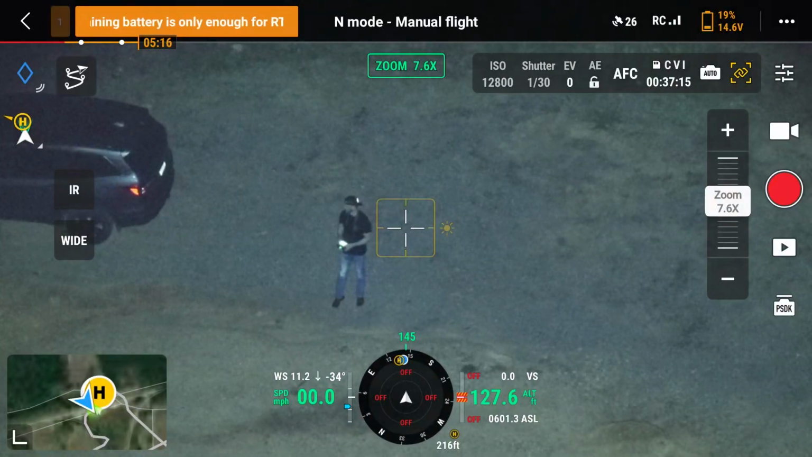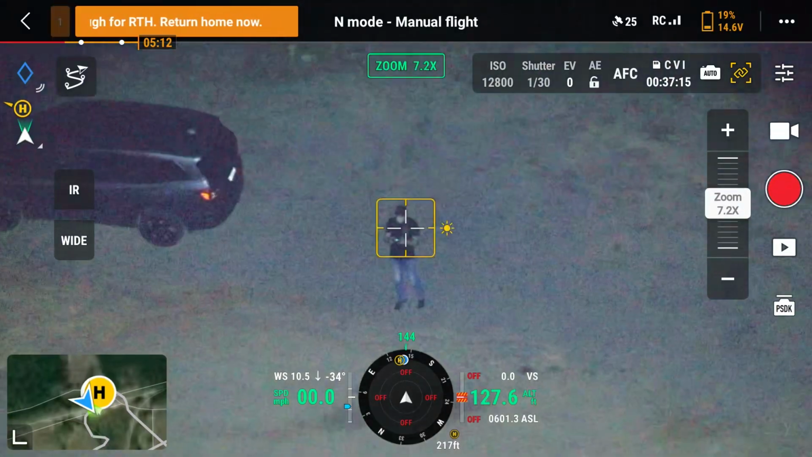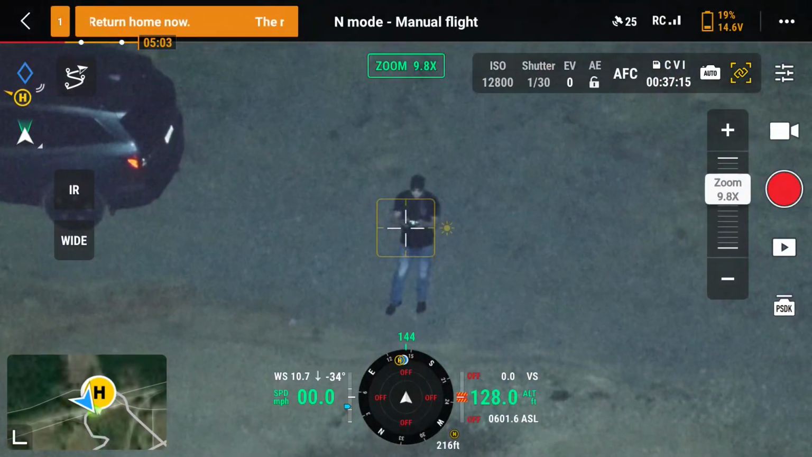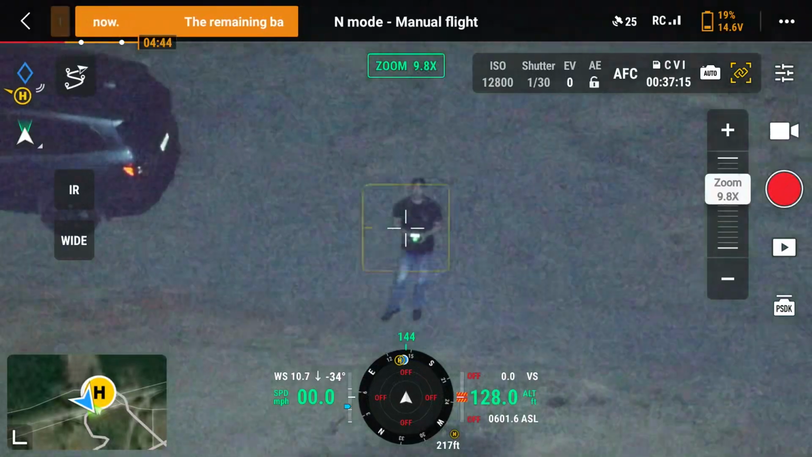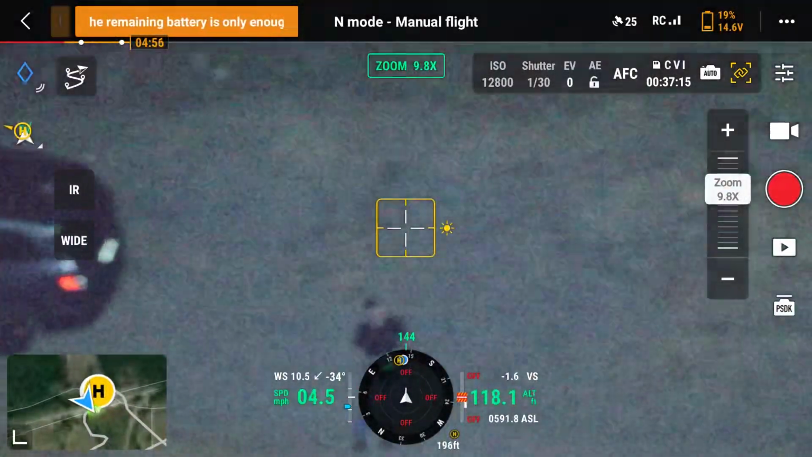But I will follow this up with a little more static, systematic test method at various altitudes, and looking at the same subject each time, and we'll see what else we can learn.